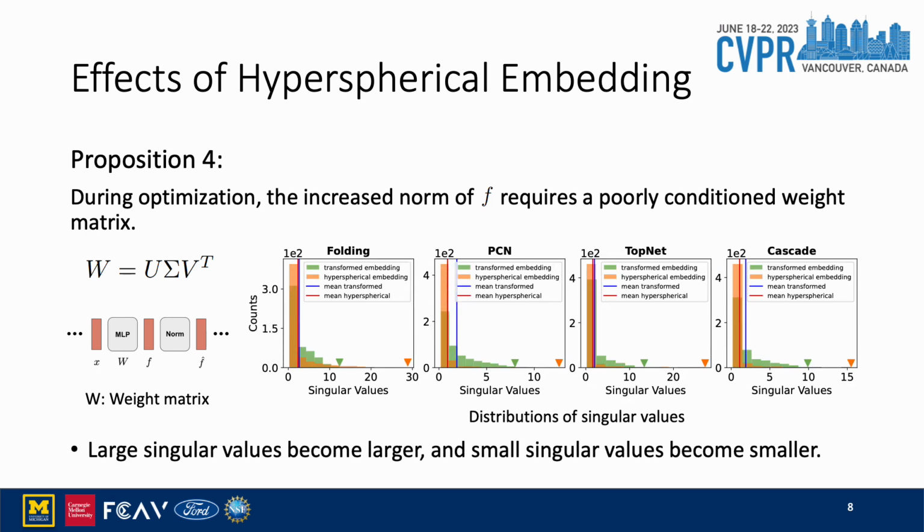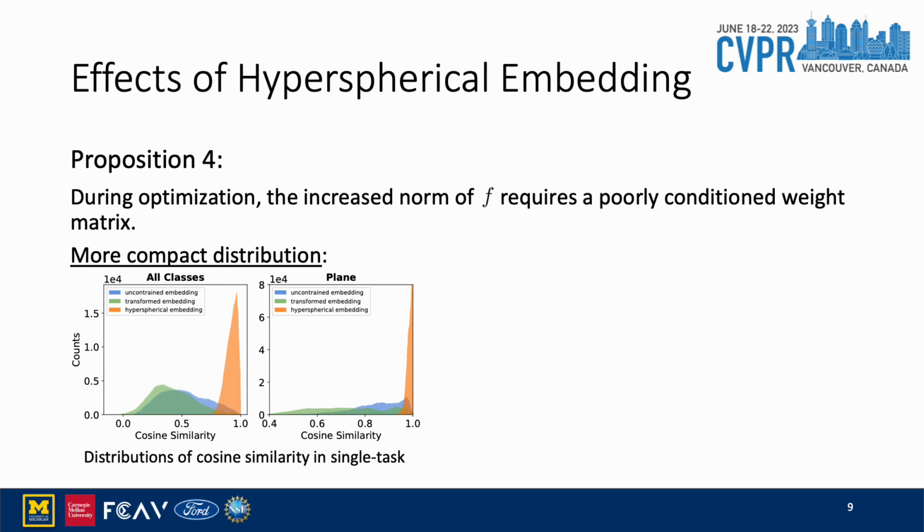In fact, large singular values become larger, and small singular values become smaller, while the scale of the weight matrix is still similar. This leads to a more poorly conditioned weight matrix. Here's a figure showing the distribution of singular values for different baseline models on MVP dataset. We could see that with the hyperspherical embedding shown in orange, the largest singular value will increase, and most of the other singular values would get decreased. The poorly conditioned weight matrix will reduce the complexity in the high-dimensional input and lead to a more compact distribution.